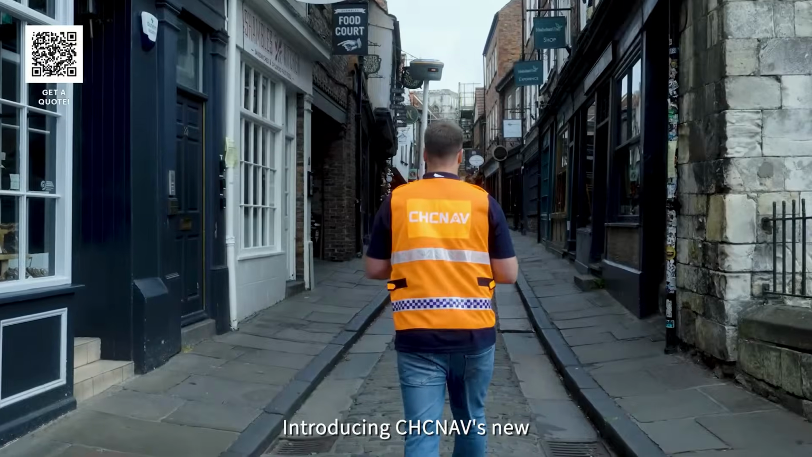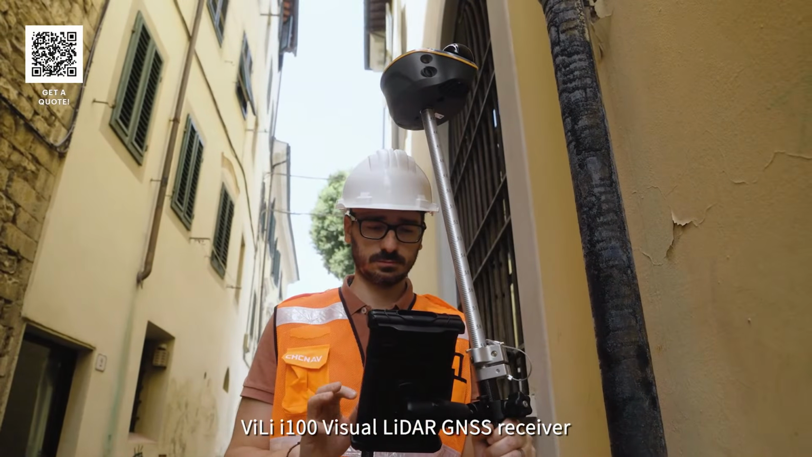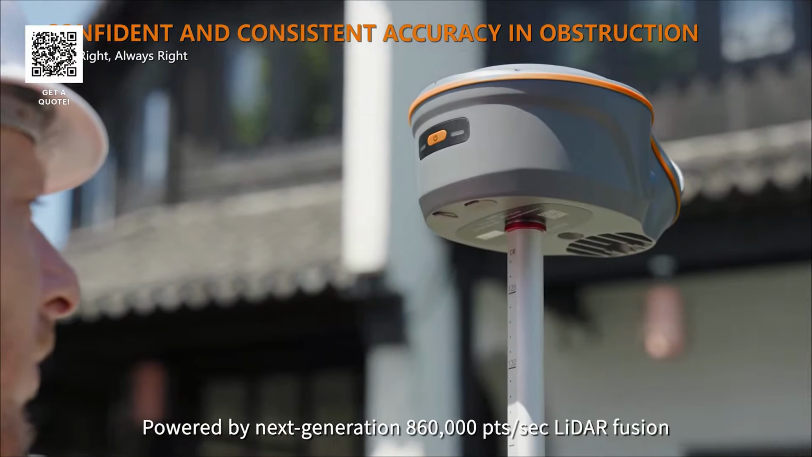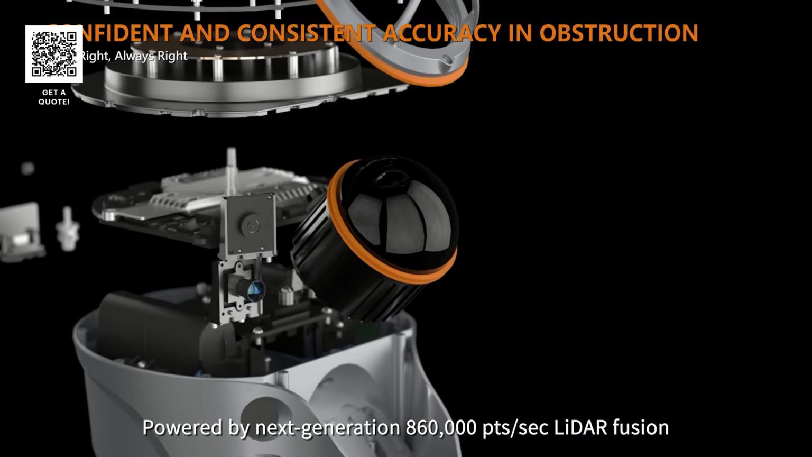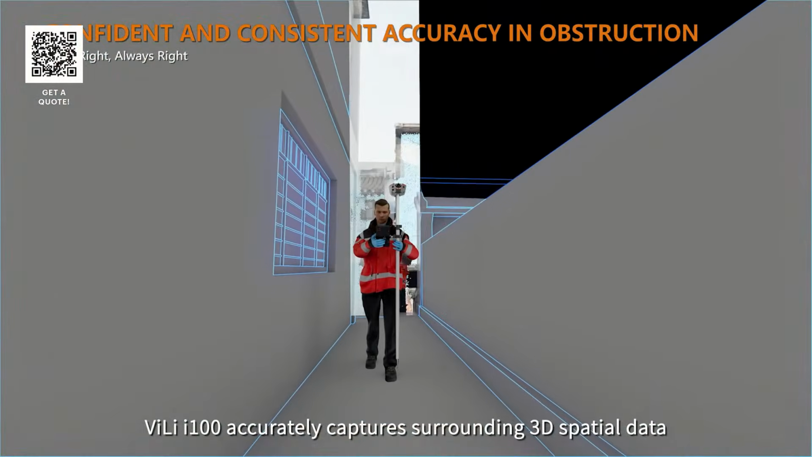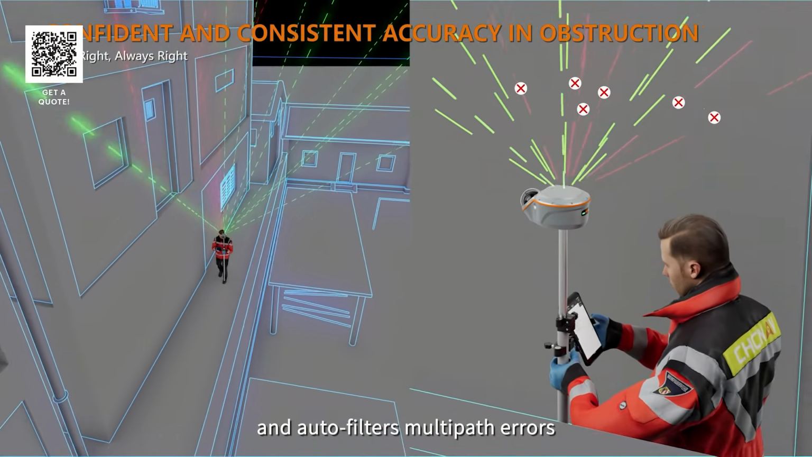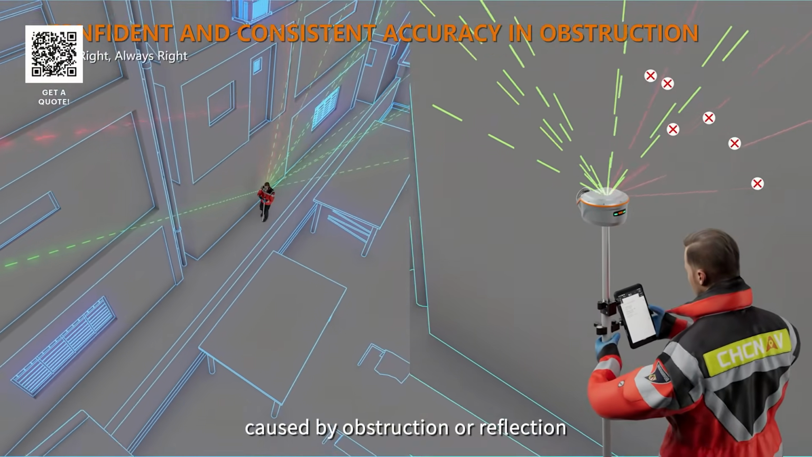Introducing CHCNAV's new ViLi i100 Visual-LiDAR GNSS receiver, redefining flagship GNSS with revolutionary innovation. Powered by next-generation 860,000 points per second LiDAR fusion, ViLi i100 accurately captures surrounding 3D spatial data in GNSS-obstructed environments, intelligently analyzes satellite signal paths, and auto-filters multipath errors caused by obstruction or reflection.